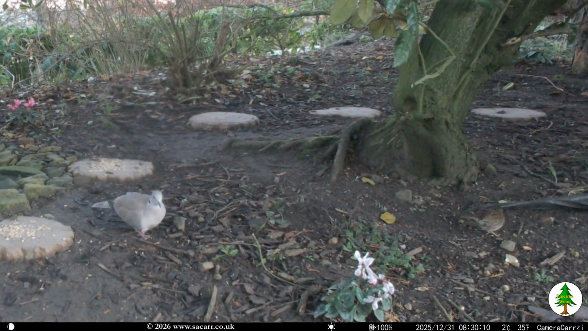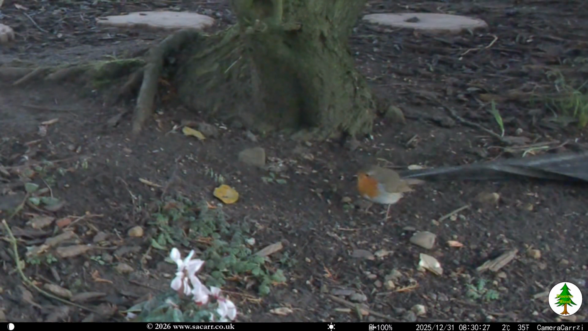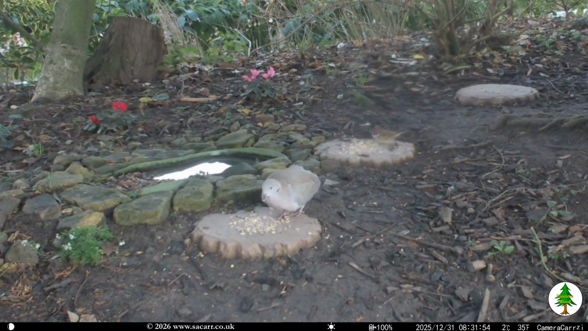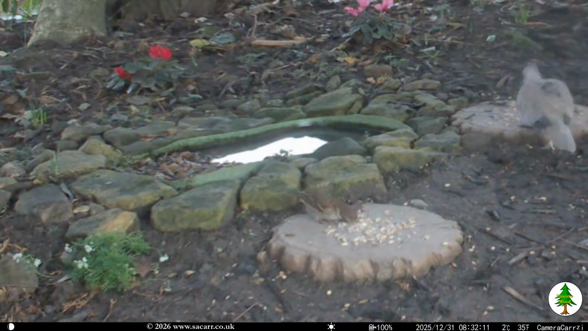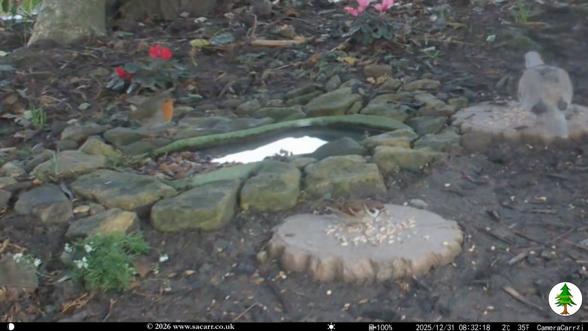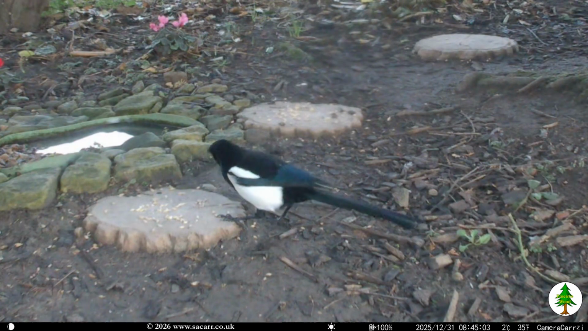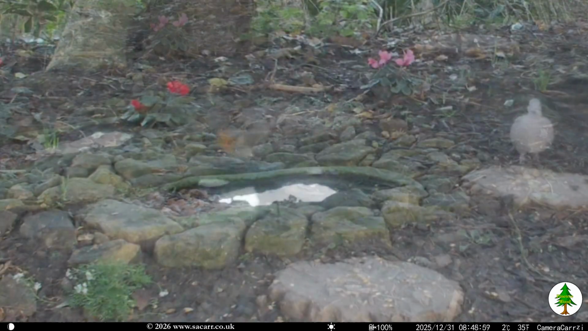Then 5 minutes later, the scruffy dove and a dunnock had appeared. A robin was also searching the woodland floor by the olive tree. Around the same time, the scruffy dove and a tree sparrow were eating the seed by the pond. They spent some time there and were joined by a robin. It was another 15 minutes before the magpie was back, cleaning up some of the remaining seed.